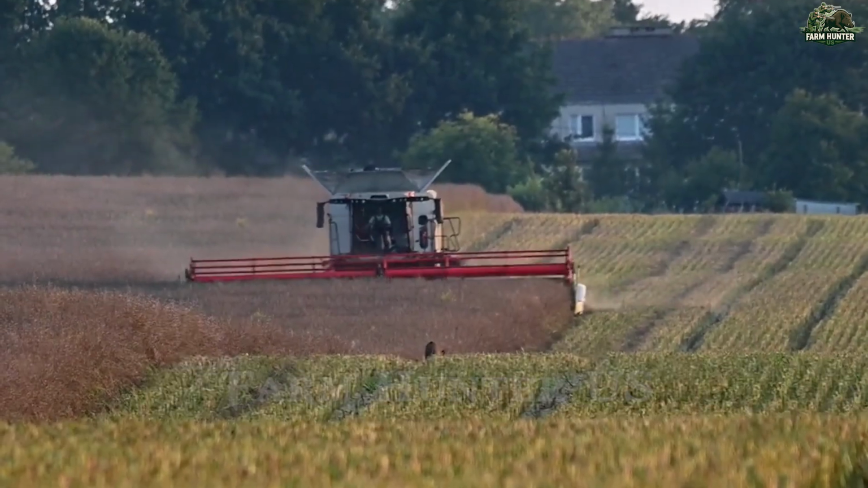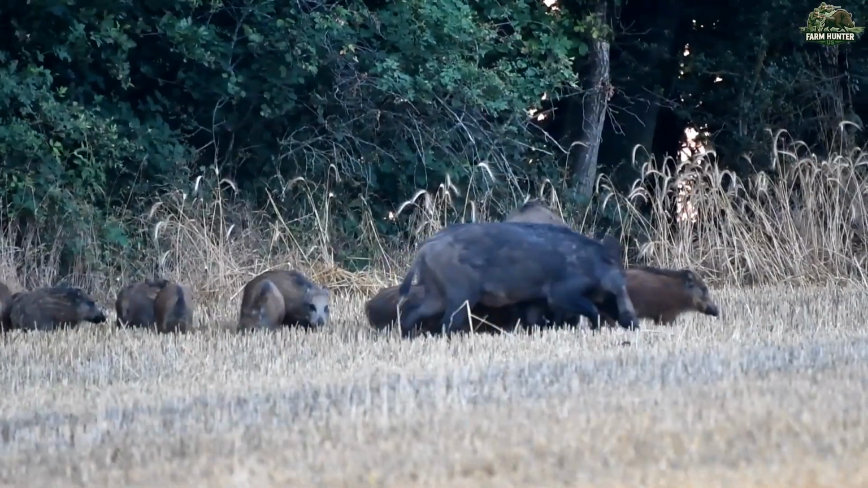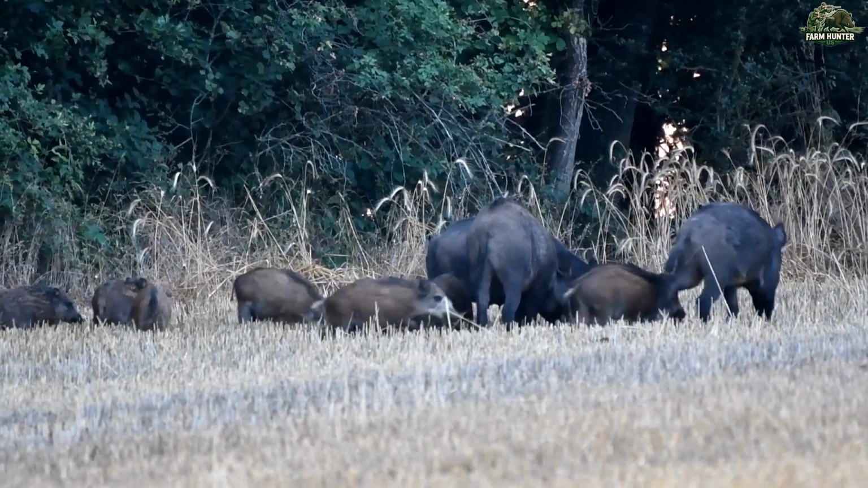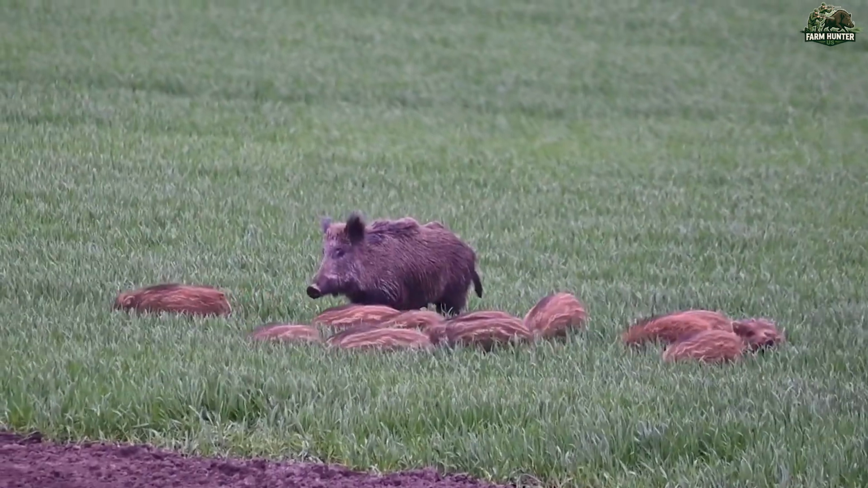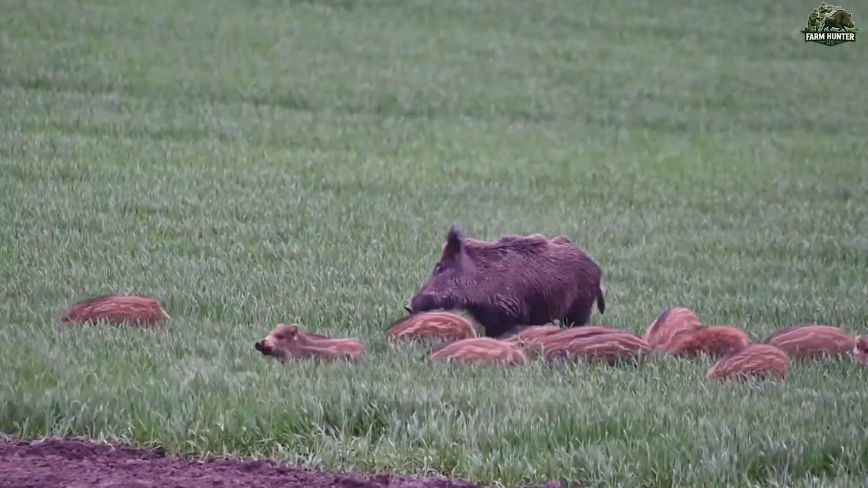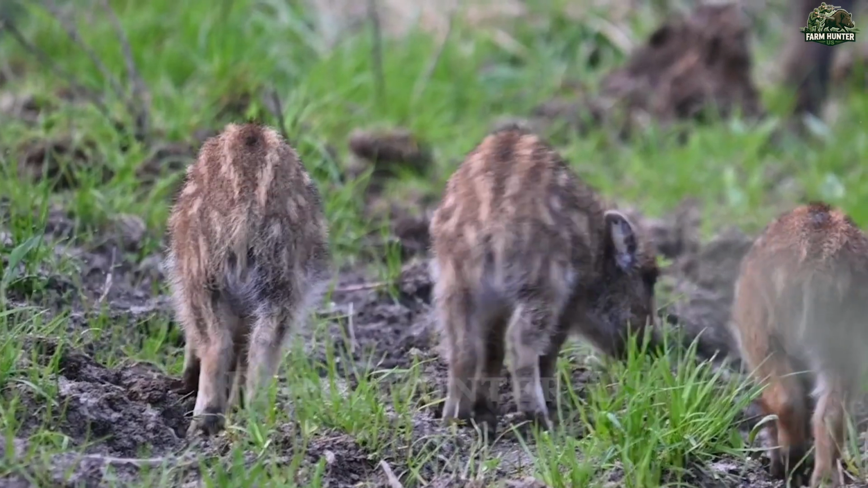Mugla Province, nestled in the southwestern corner of Turkey, is well known for its breathtaking coastline and dramatic mountain ranges. But behind its postcard-perfect scenery, an escalating crisis has taken root. The wild boar population in this region has exploded, posing a serious threat to rural livelihoods.